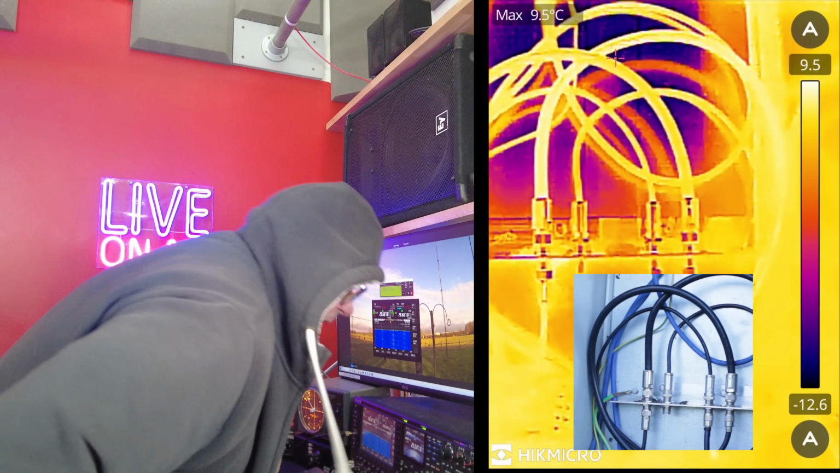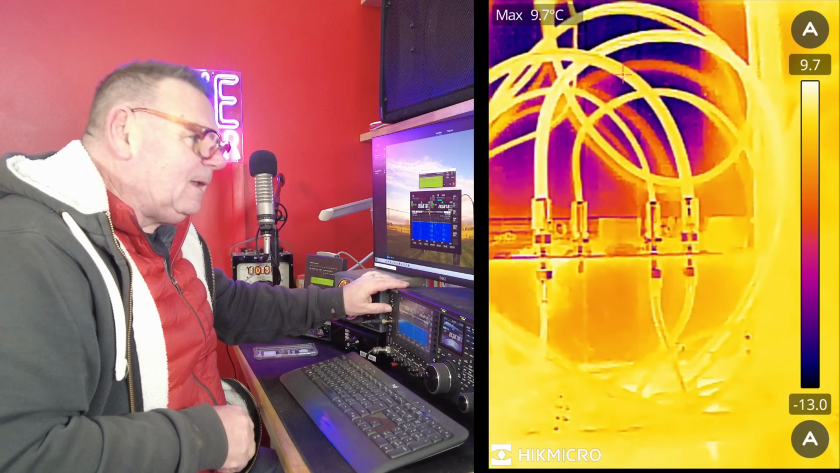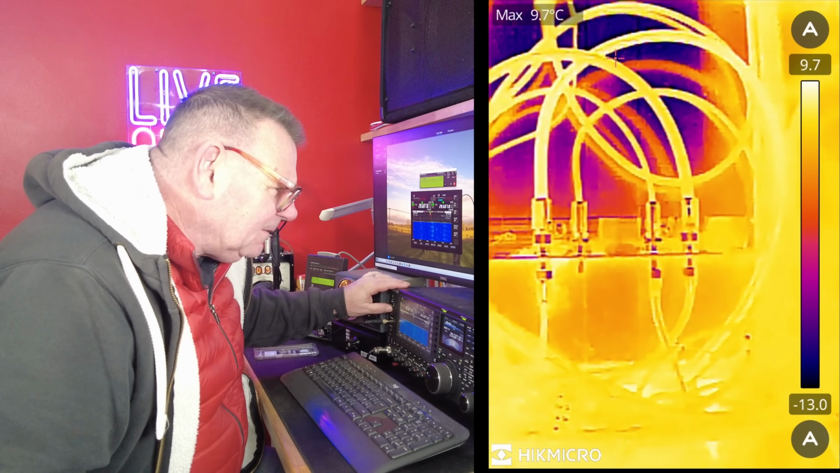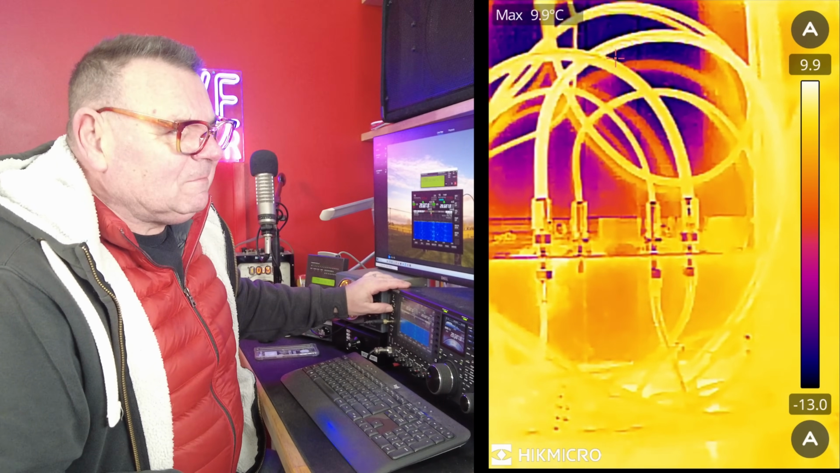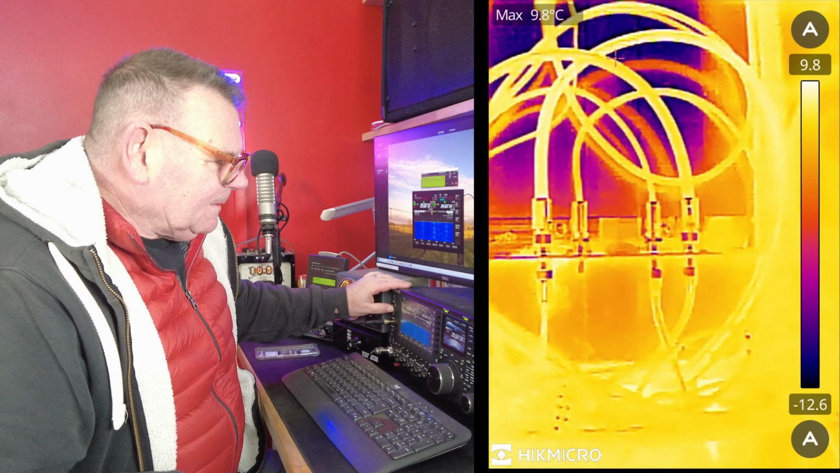So we can't see anything now, but we can blast it, can't we? You're in the wrong place. Okay, so 1.8 kilowatts, it'll be about 1200 at the end of that coax and about 1000 at the feed point, but let's do it. And we're doing it on 51, 52, 53. I want to get it right. We'll do 1 minute if we can, if I've got the balls. Ready now.